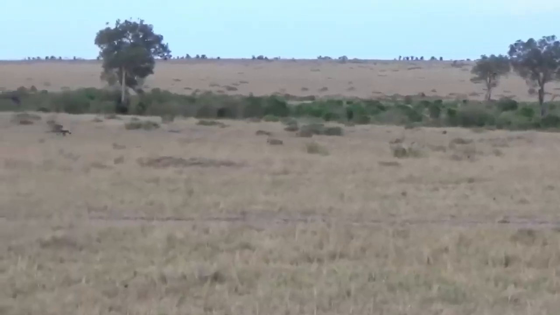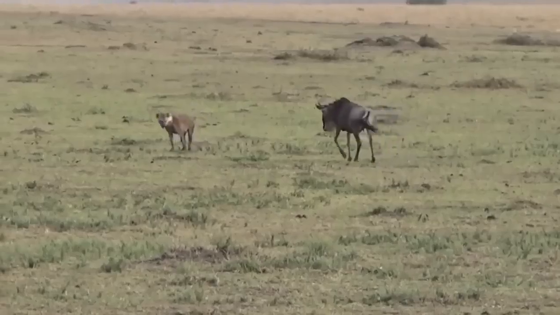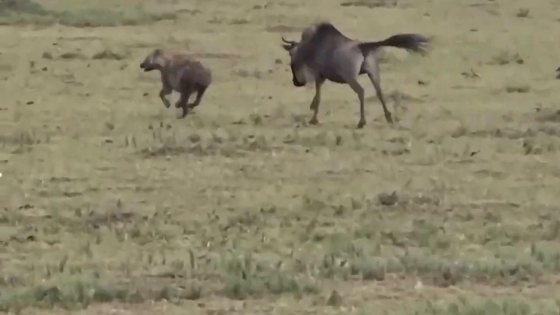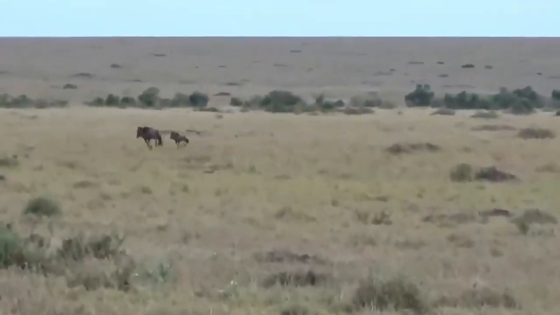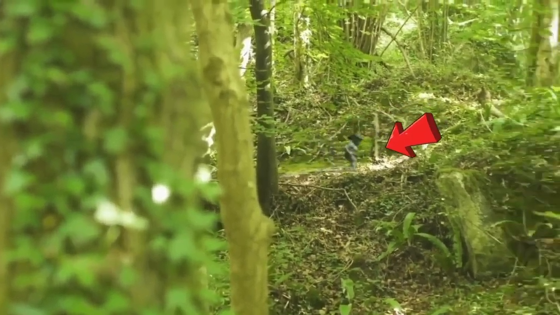After a while of running and chasing each other, they were both observed once more, but this time the wildebeest was seen fighting the predator. But after growing weary of the chase, the beast eventually met his demise. There's trees there. Oh, he's off.